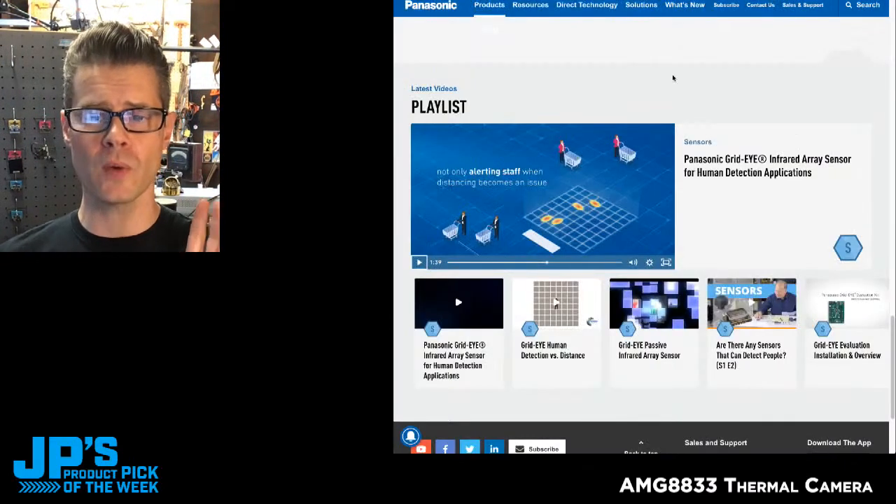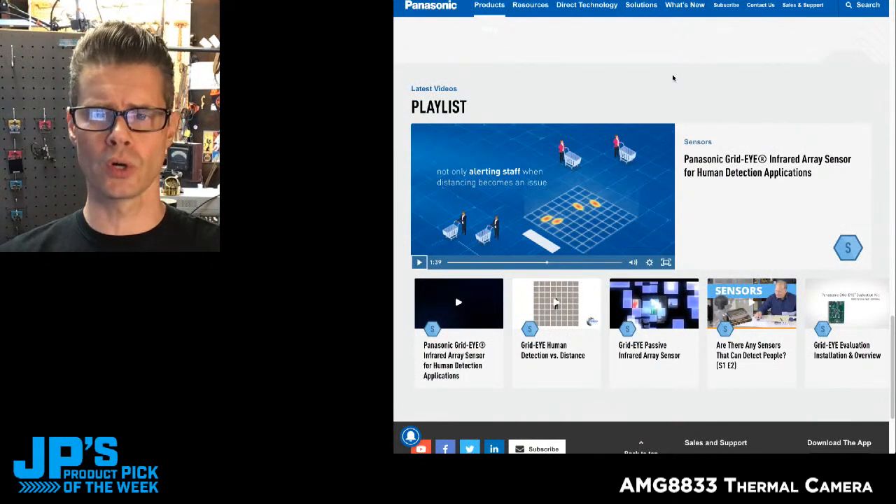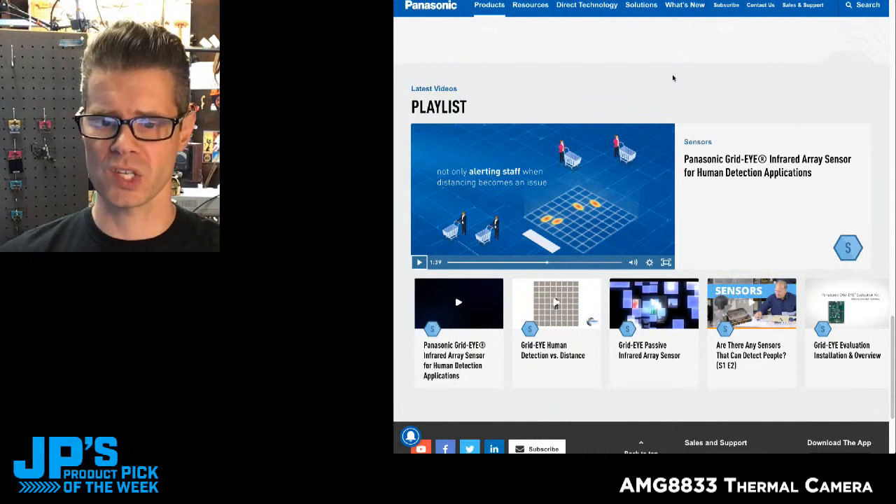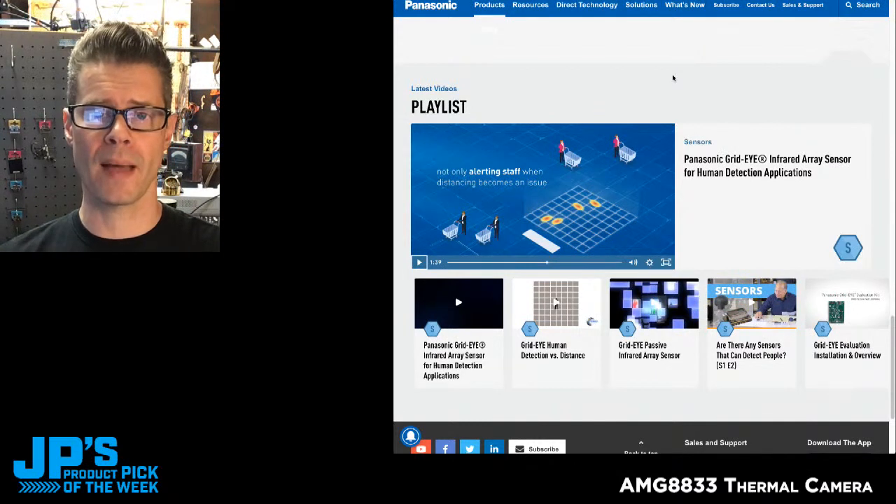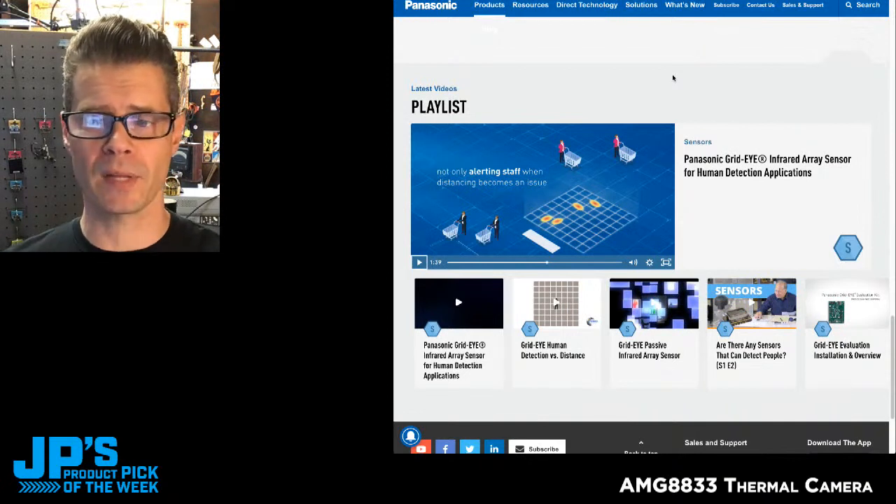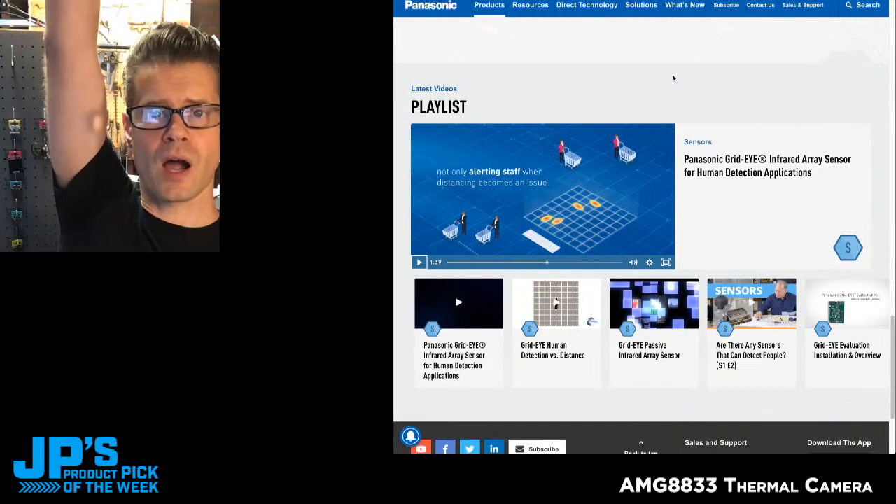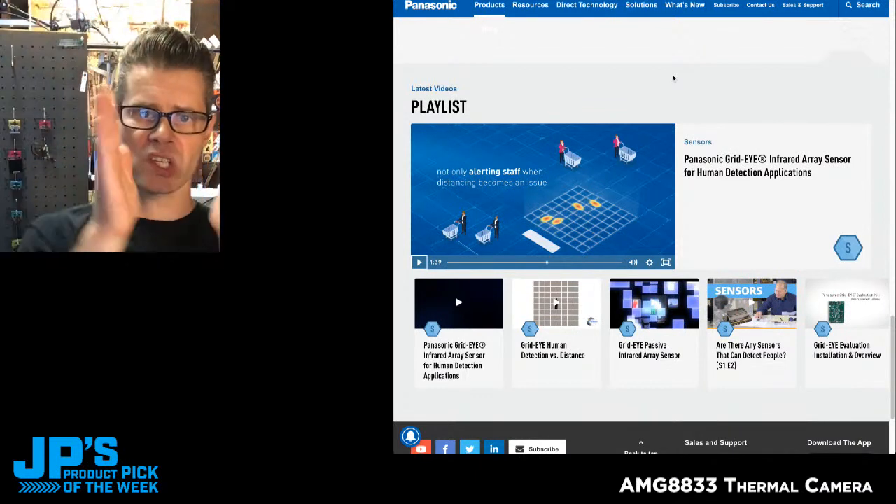One other thing is, if you head to, I think we might have a link to this, otherwise if you just Google the grid eye, that's what Panasonic calls this, they have some great info about the sensor, including, I didn't realize this is one of the main applications, if you look at this image here, is placing the sensor on the ceiling, and it has a 60-degree field of view.